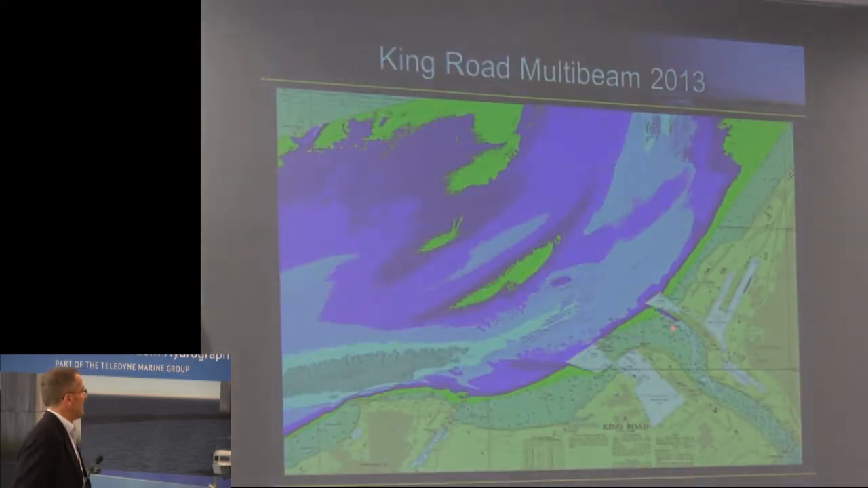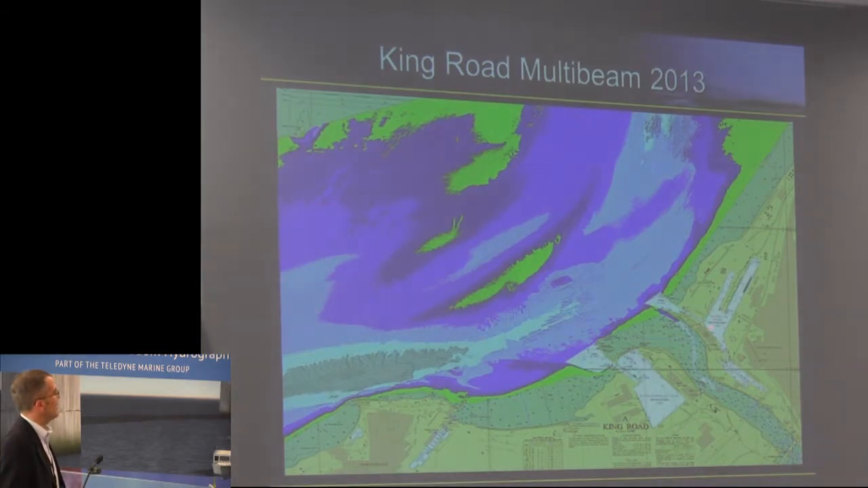Right, here's a classic multi-beam of our backyard. Here's Portbury, here's Avonmouth. This is where we're based. And the King Road. This is where it gets interesting for pilots, interesting for ships. This is when the pilots at Portishead Point here really have to work very hard with the tugs and vessel masters to get the vessels either into Portbury or into Avonmouth.